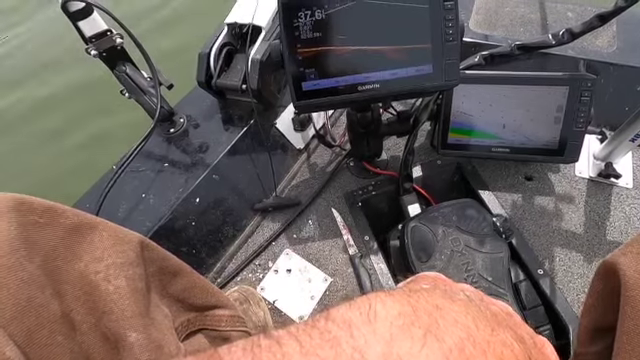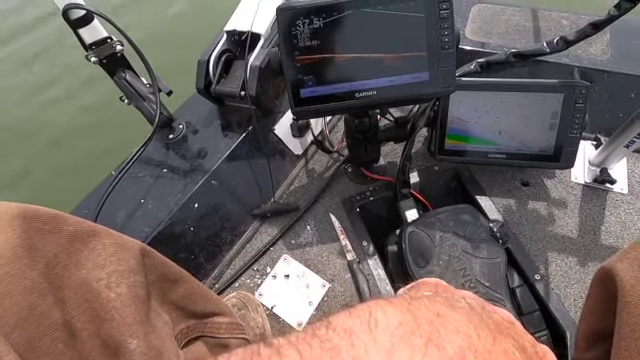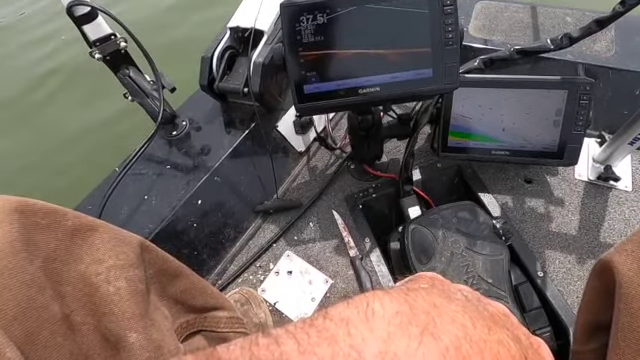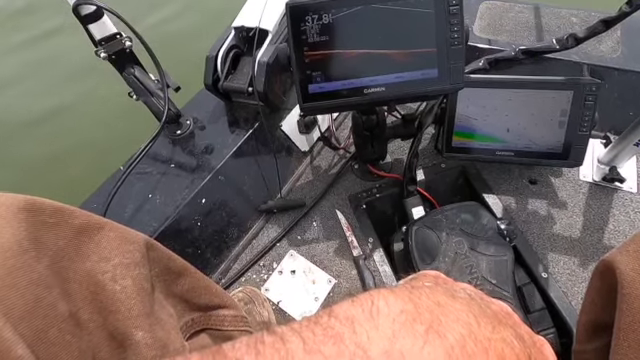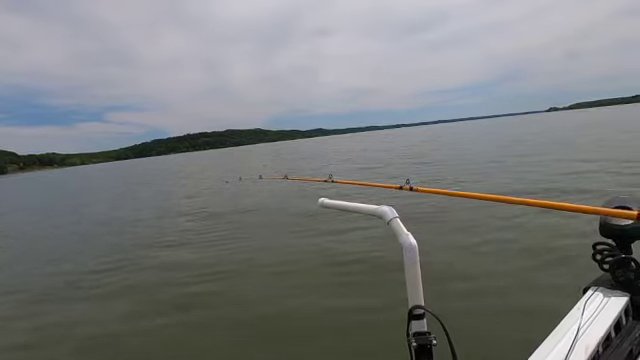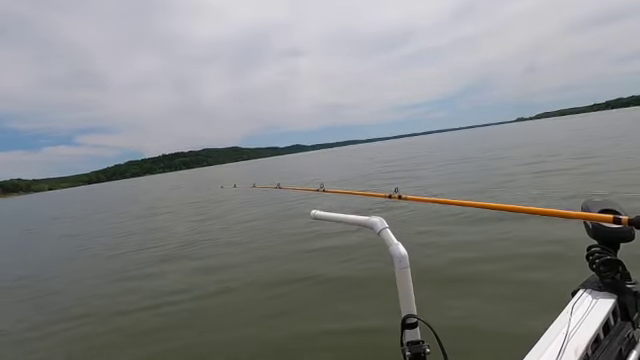There he goes. Let's see if he's gonna do any good. He's got the line stretched out at an angle. I think he's still on it. He needs to put some pressure. He's still wiggling a little bit. Let's just look at him. He might have handed it off to a little bitty one. But he looked good on the screen when he bit.